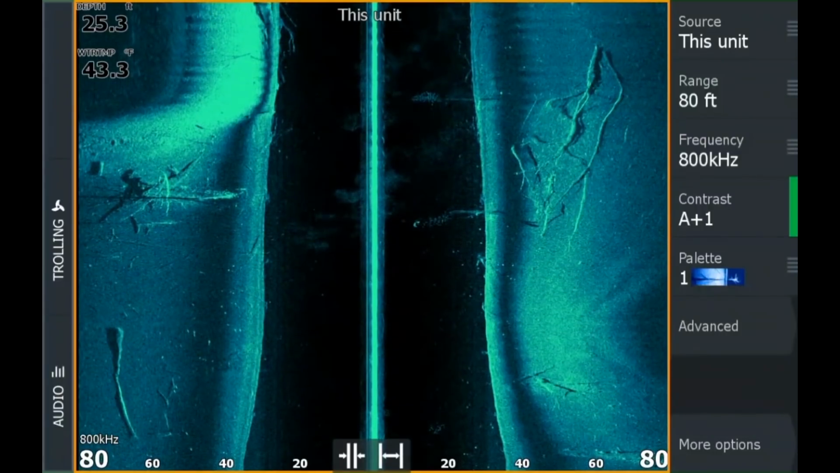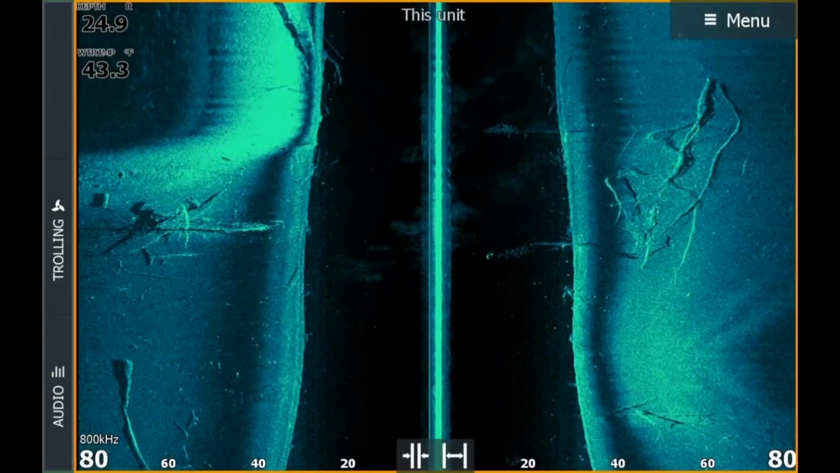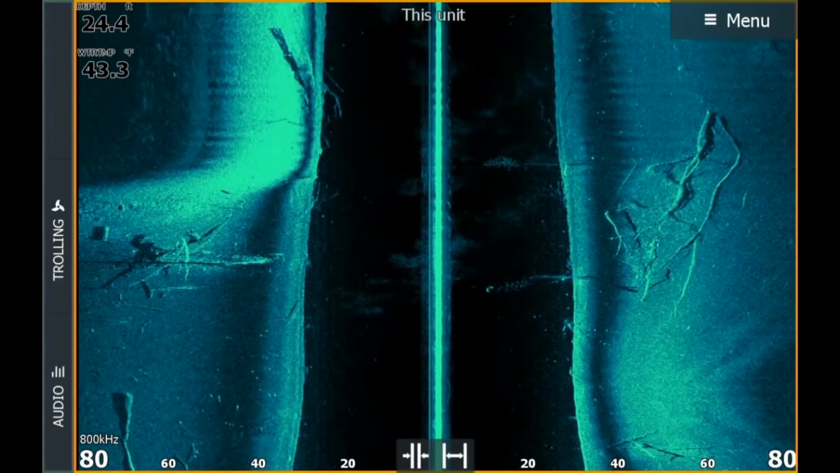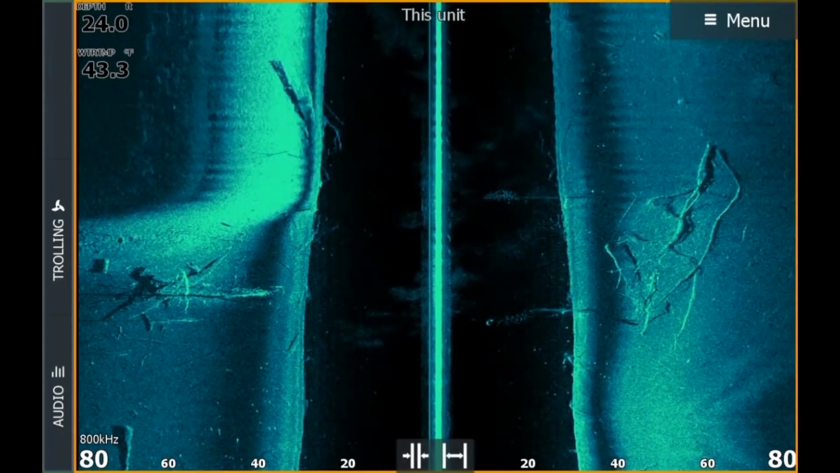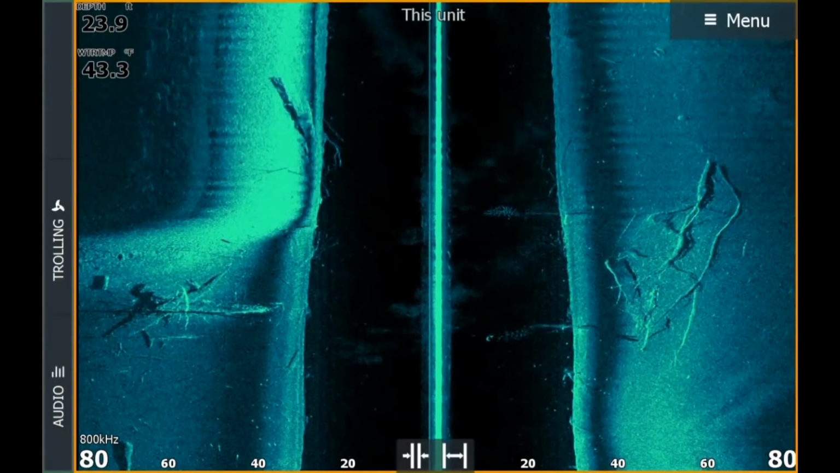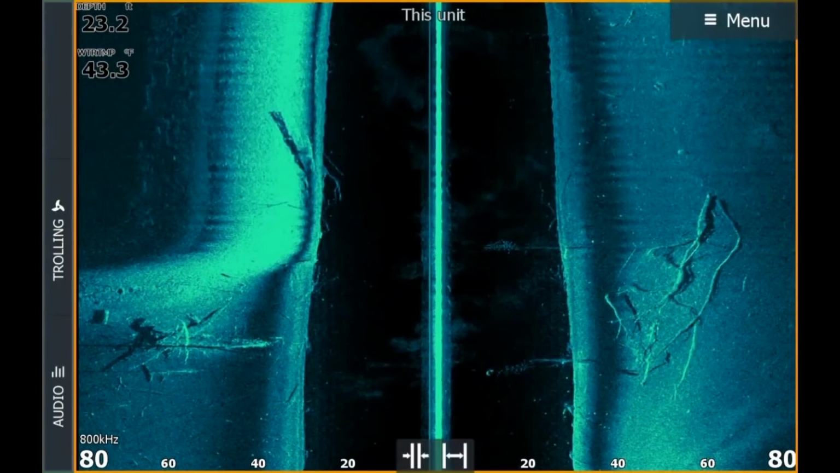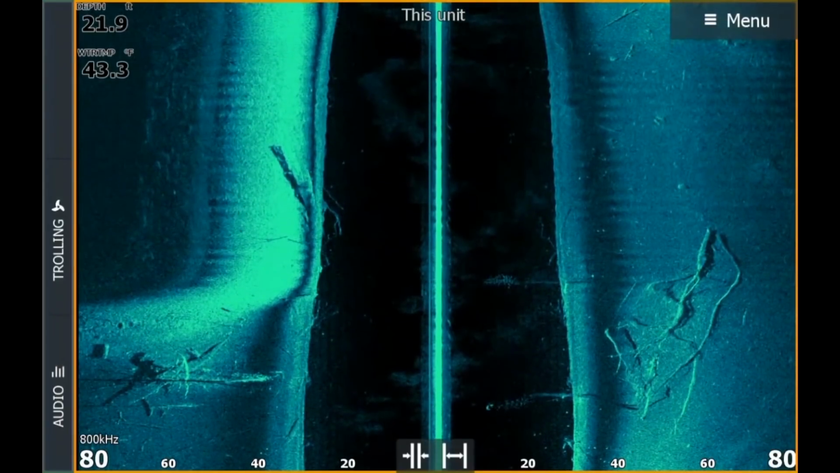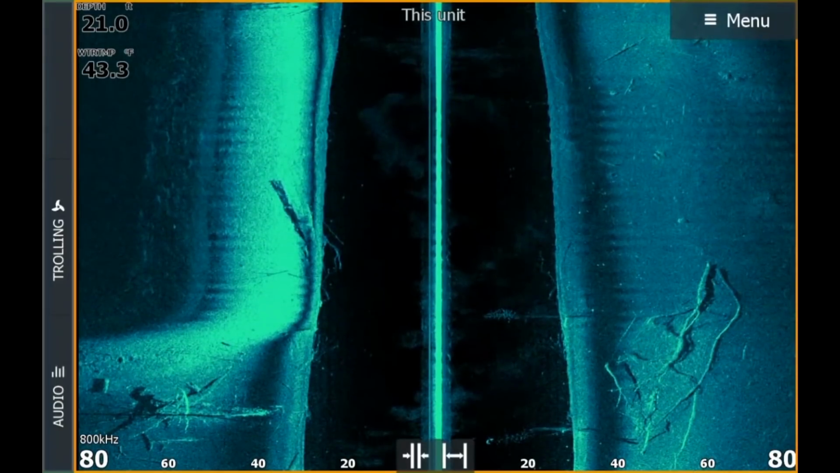You can see a big tree laying on the floor of the lake on the right-hand side with all the branches sticking out. If I were bass fishing, I'd be pitching a jig into that tree, or a Texas rig plastic worm. If I were crappie fishing, I'd be vertically fishing straight up and down over the top of that tree, picking off crappie out of those branches. So that's really key if you're looking for fish, and you can see all the detail all the way out to 80 or 90 feet away from the boat. We've never been able to see that clear that far before.